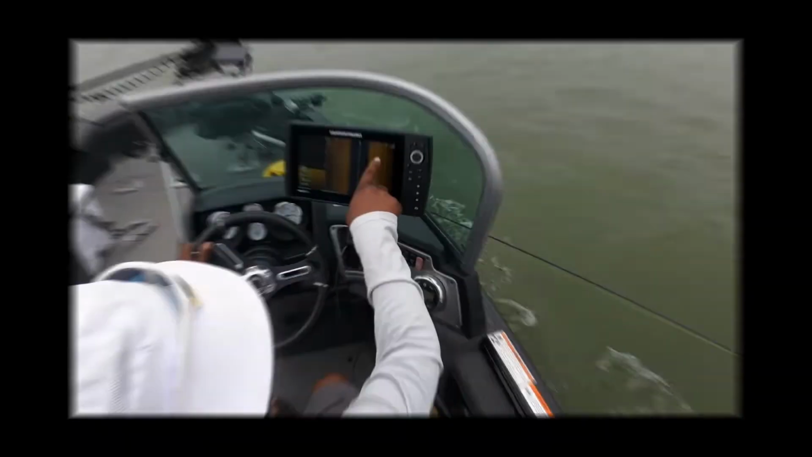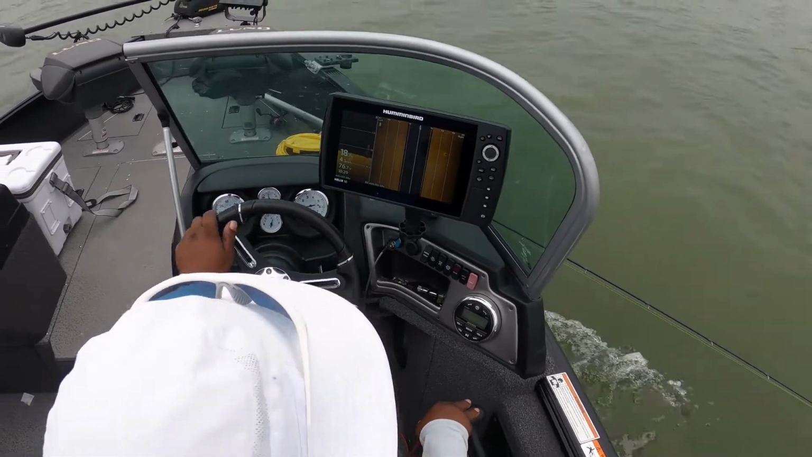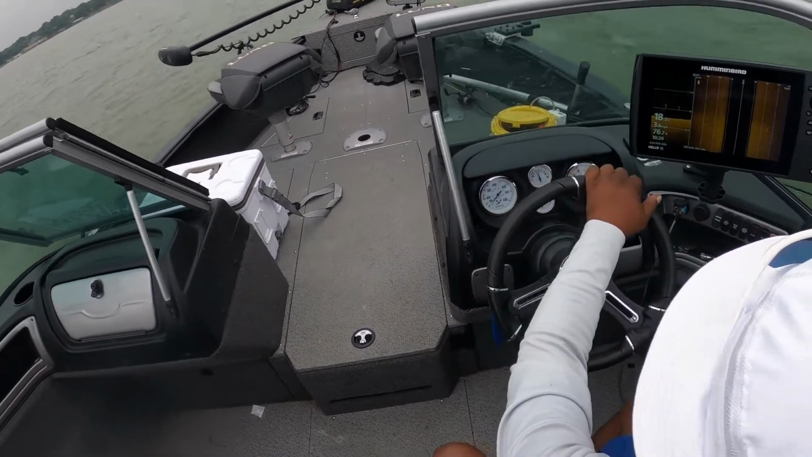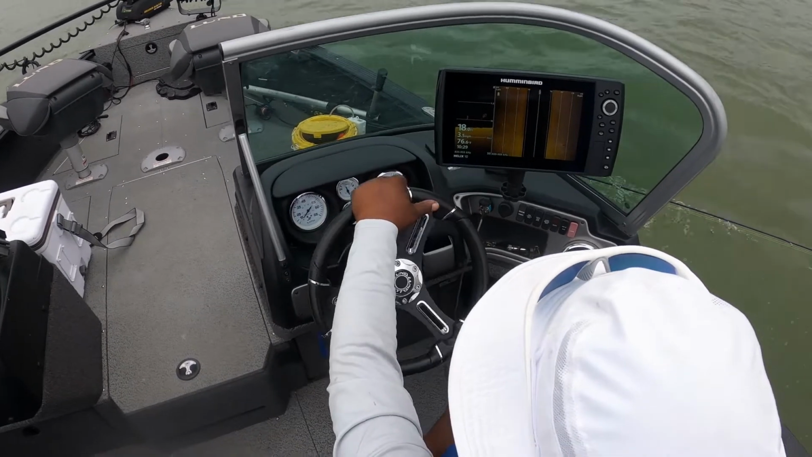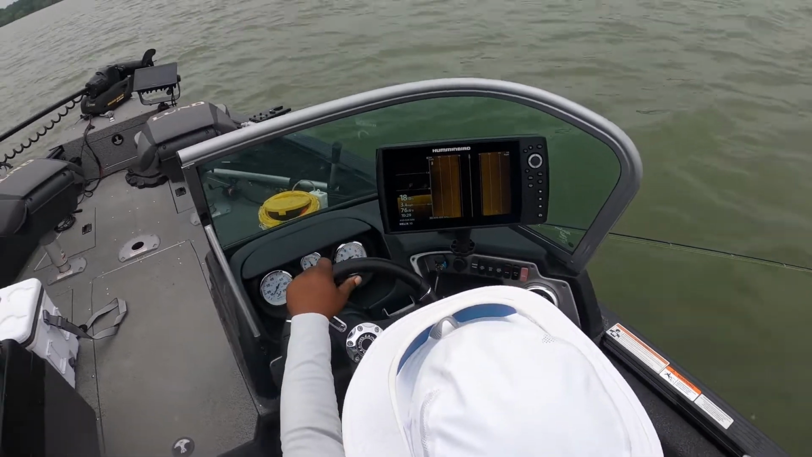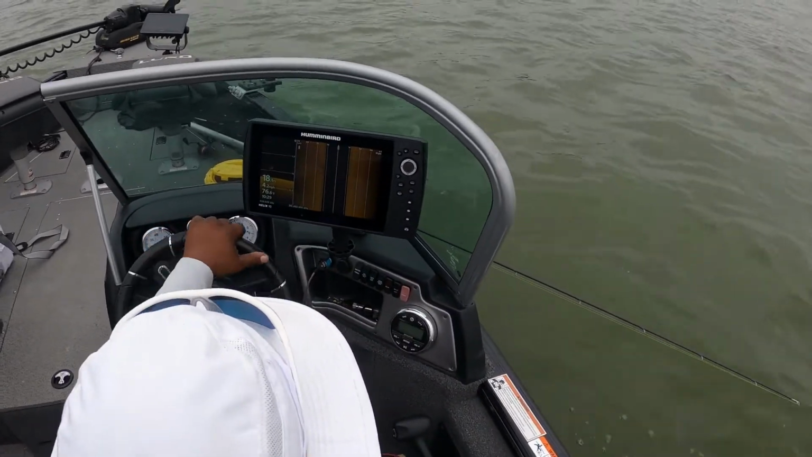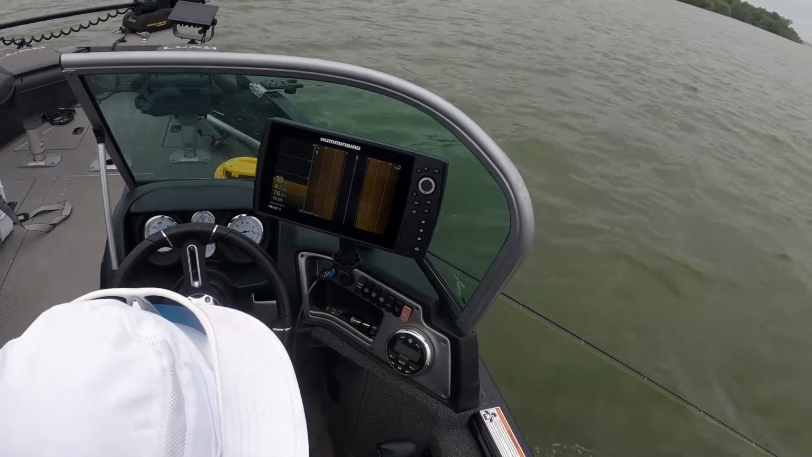Go to the right. So right now we're looking for structure with our side scan. And I think we located it, we just got to get a little bit closer to it. Then throw that marker buoy out on it. We went over it one time and we lost it, but it was holding crappie on there. That marker buoy is gonna be key. I'll give you a better picture once we get closer to it.